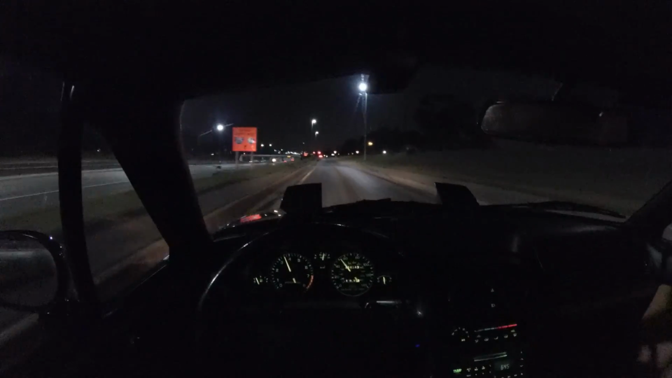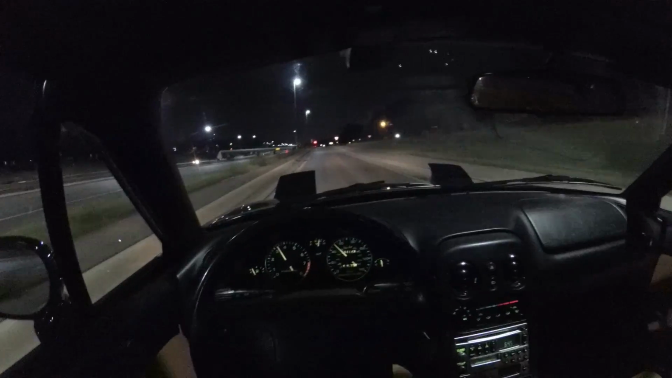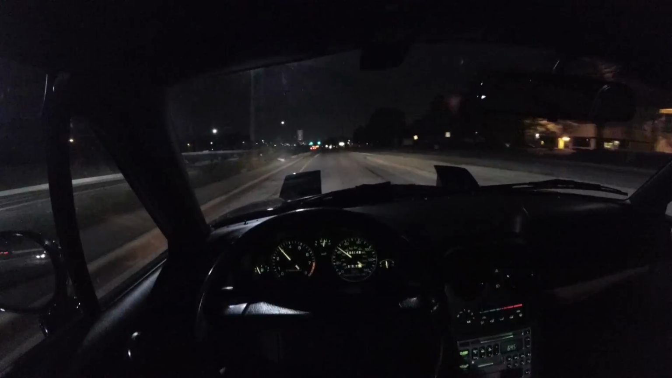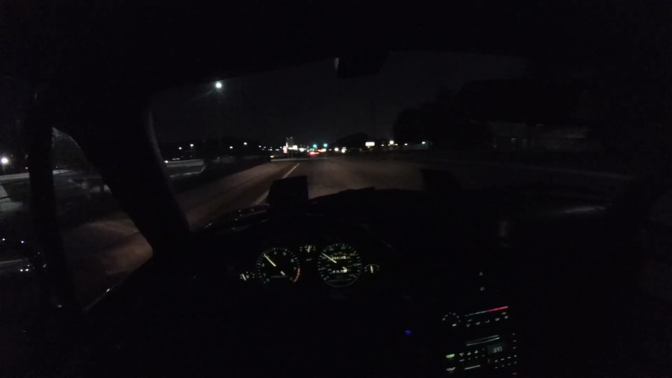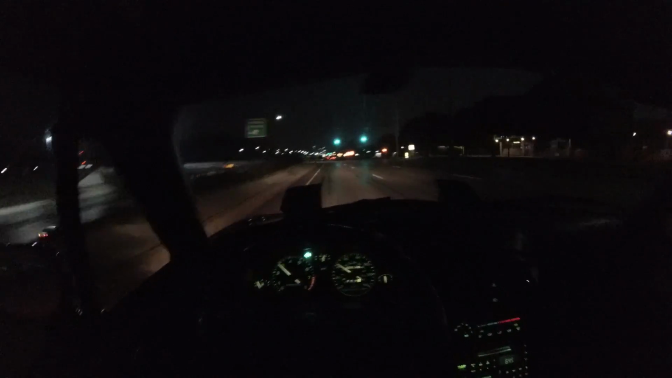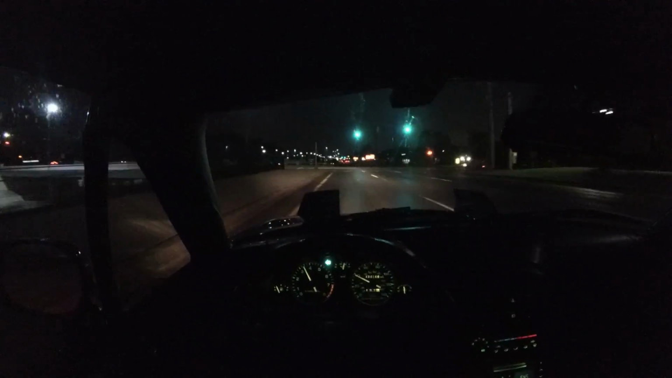It's pretty awesome. Can't wait to get it out in the winter too. Once we get some snow on the ground, I'll raise it up again and put some snow tires on it. And maybe we'll take it ice racing. That would be fun. We didn't have any ice last year, so we never took this car ice racing, but that's kind of the plan this winter if we get ice.